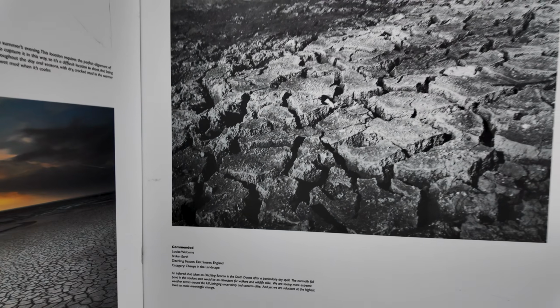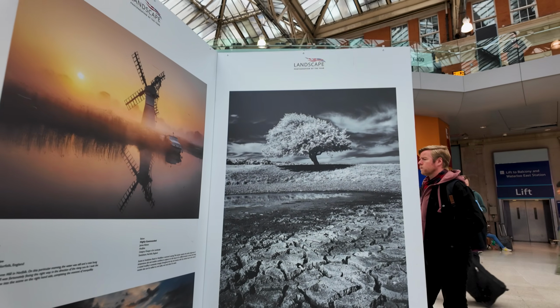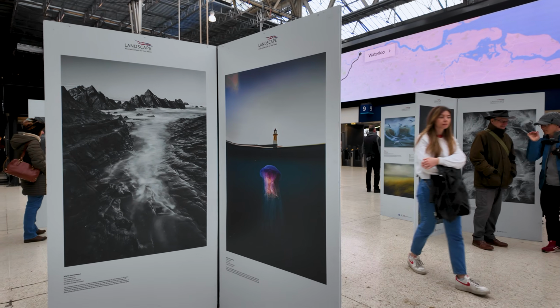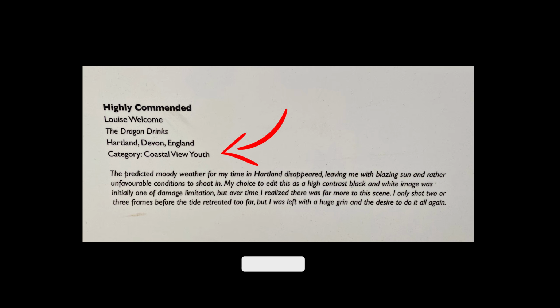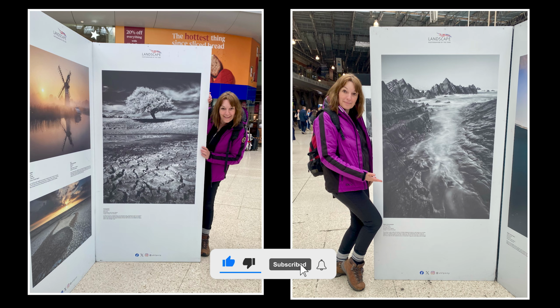Right, this is the first one of mine, and it's in the changes in the landscape category. I confess I will always look at other people's work and think, oh, that's much better than mine. This is the second shot. It was highly commended in the coastal category. I like this a lot more. And bonus, I'm a youth. Who knew? I can hear my mother saying, why can't you take a nice picture, Louise? I know, why can't I?